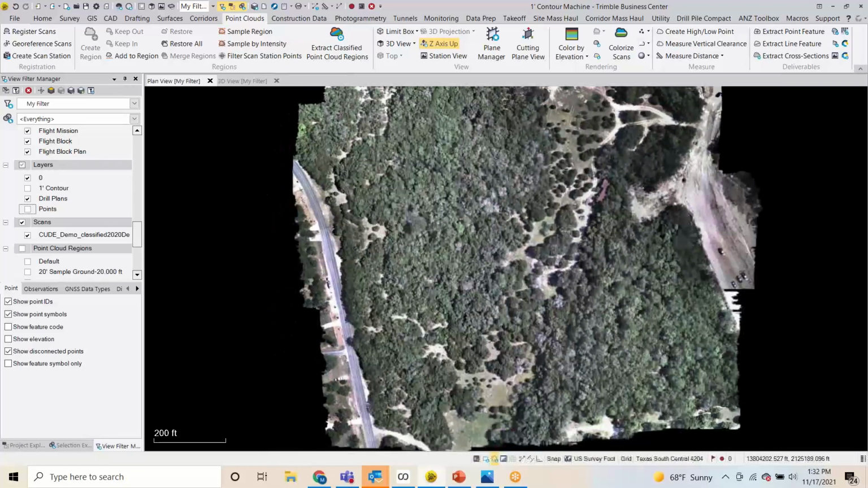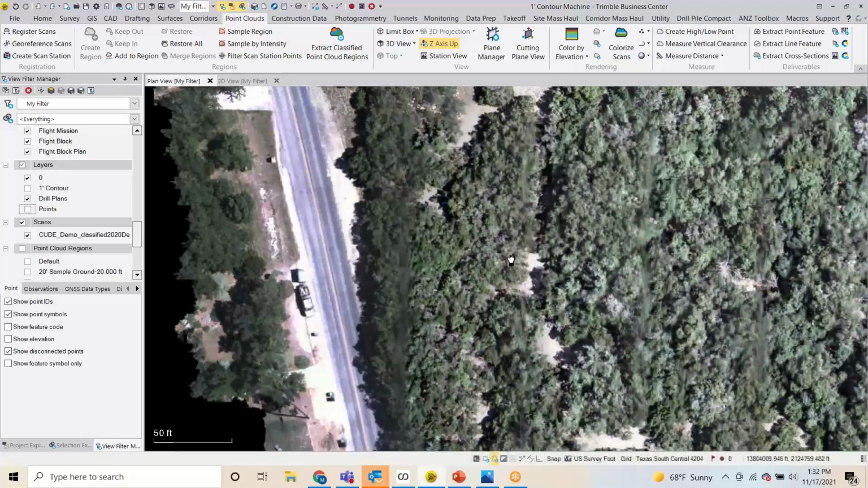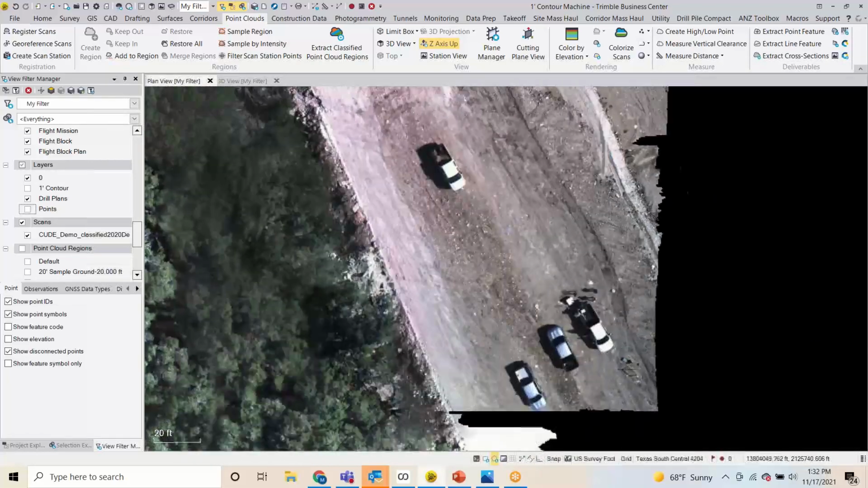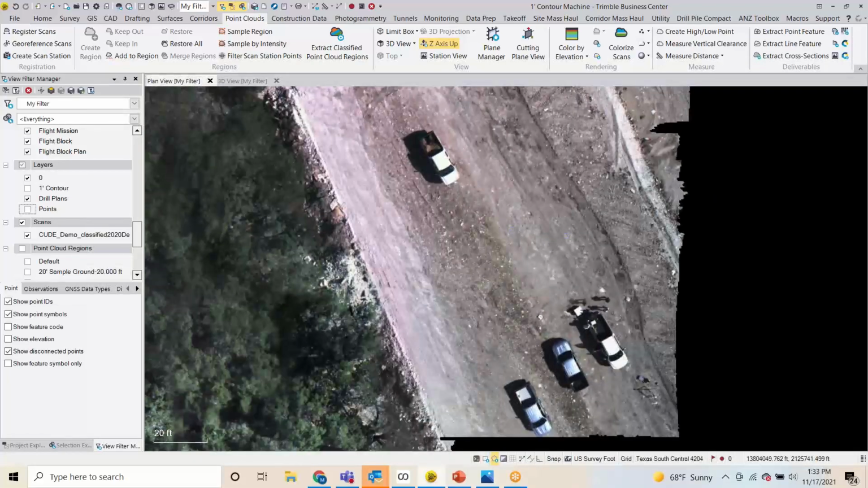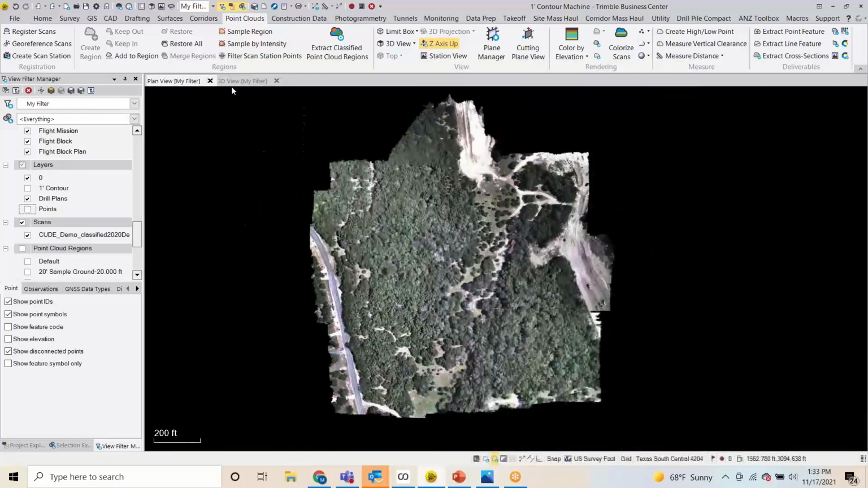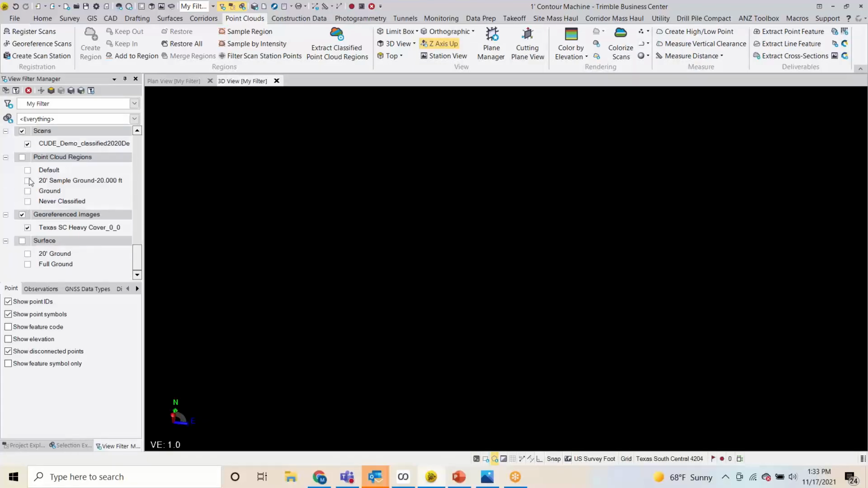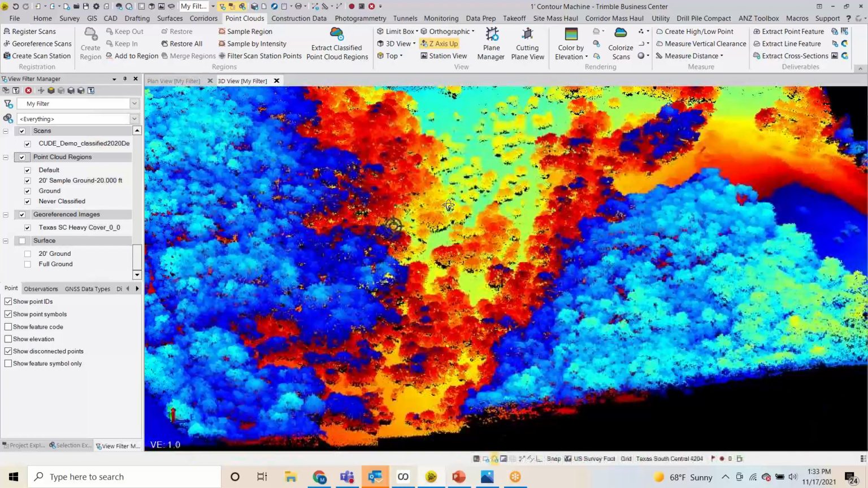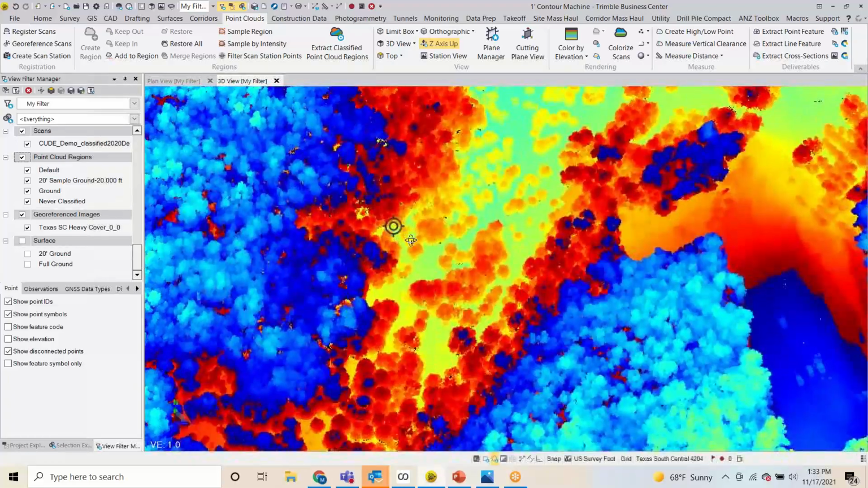So this is the ortho produced from the 5 megapixel camera on board the drone. And you can kind of see the detail you're able to get up under, up around different areas like the truck. So it's going to be better than Google Earth gives you and whatnot. And then once we go into 3D view, I can actually turn on the point cloud and you'll see this entire site. So there's just trees and vegetation everywhere.